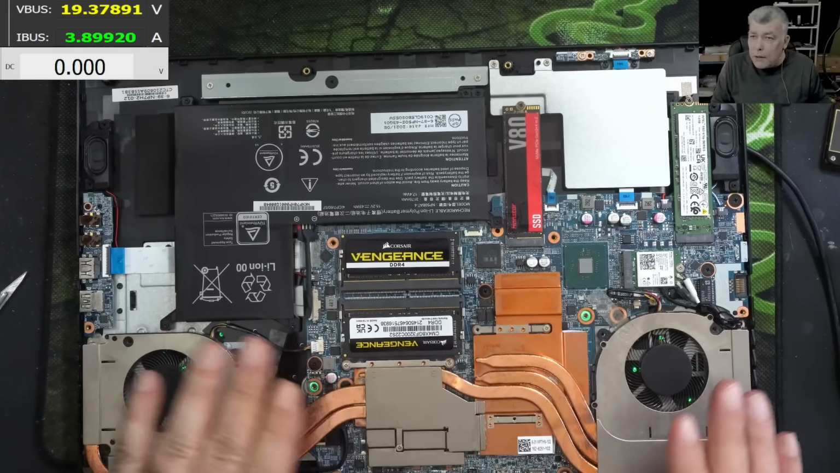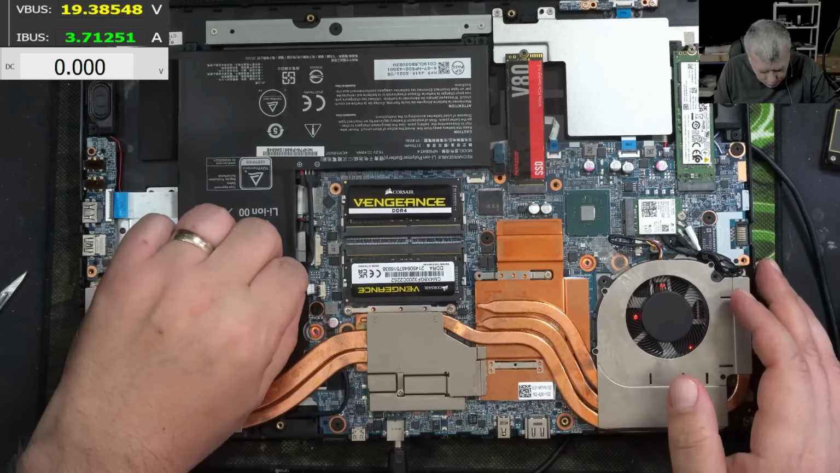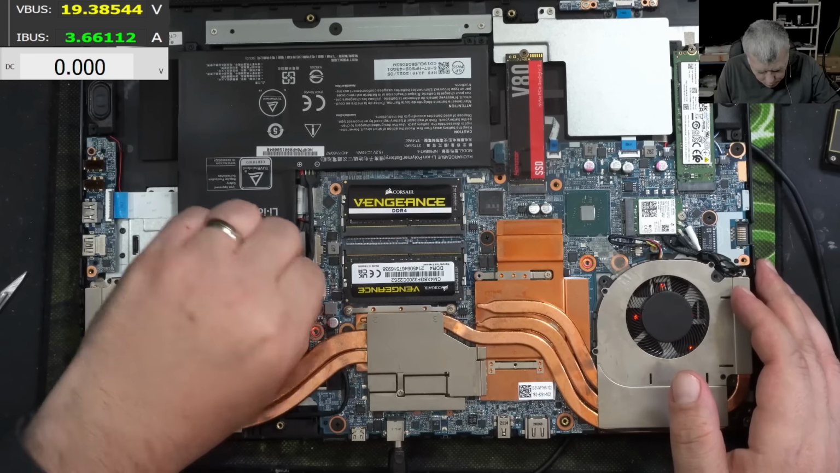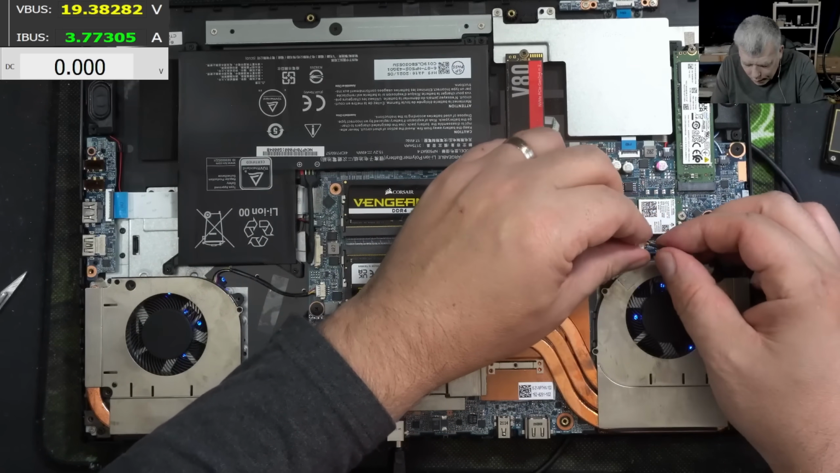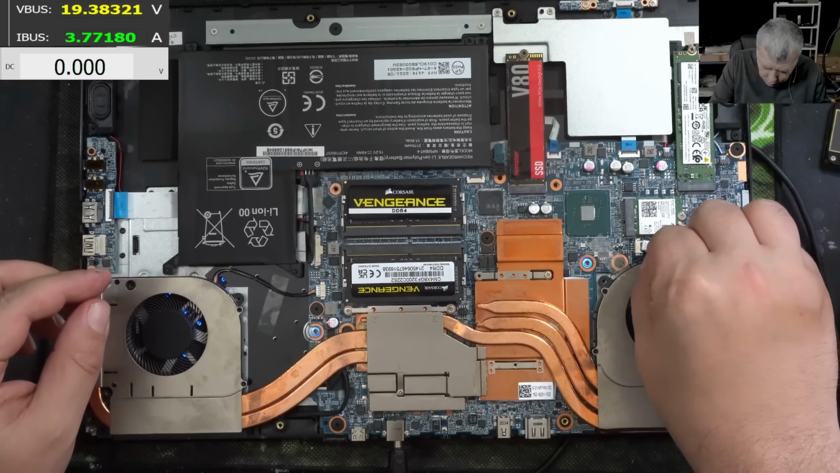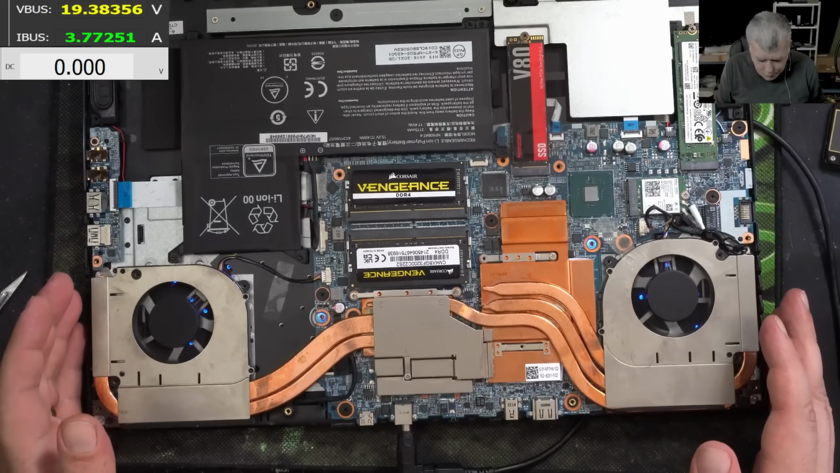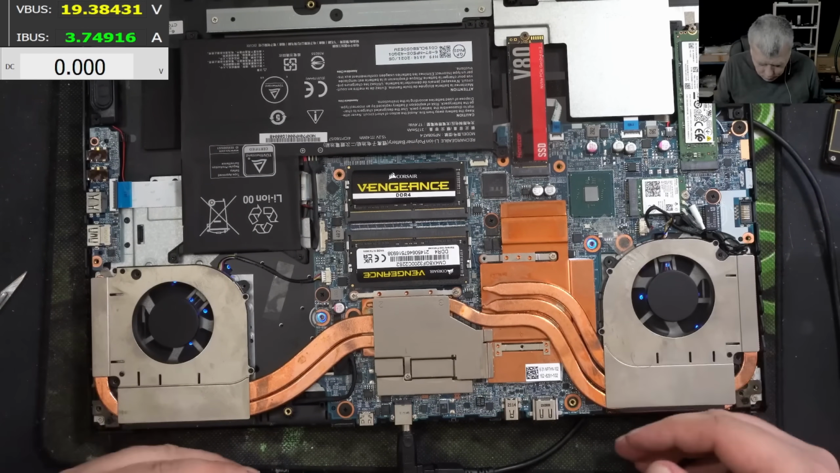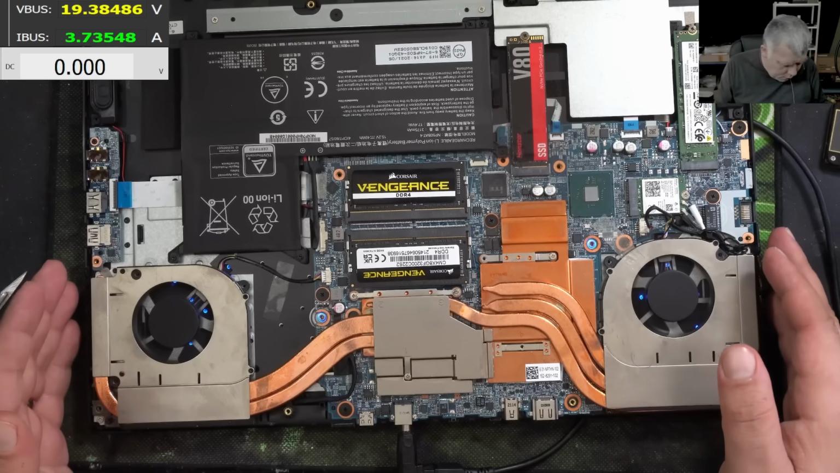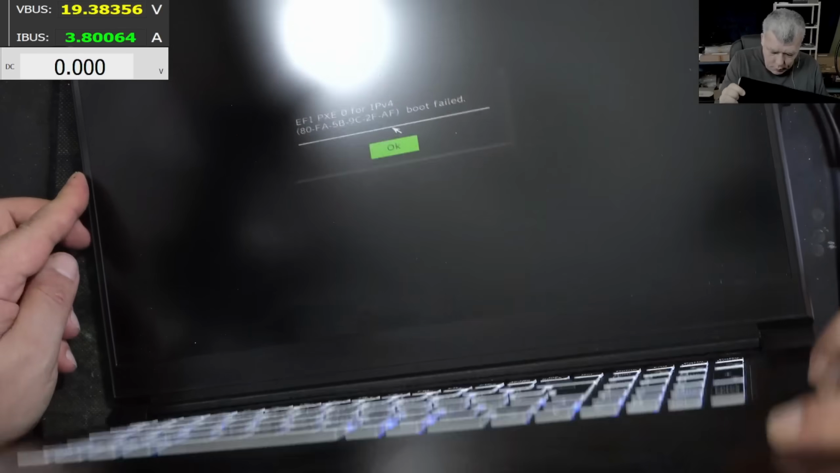Wait, this is overheating. The beeping is overheating. The fans are not spinning. Wait, we didn't plug the fans. Okay, now the fans are plugged. So both fans are spinning. Yeah, we have a steady airflow. Good.